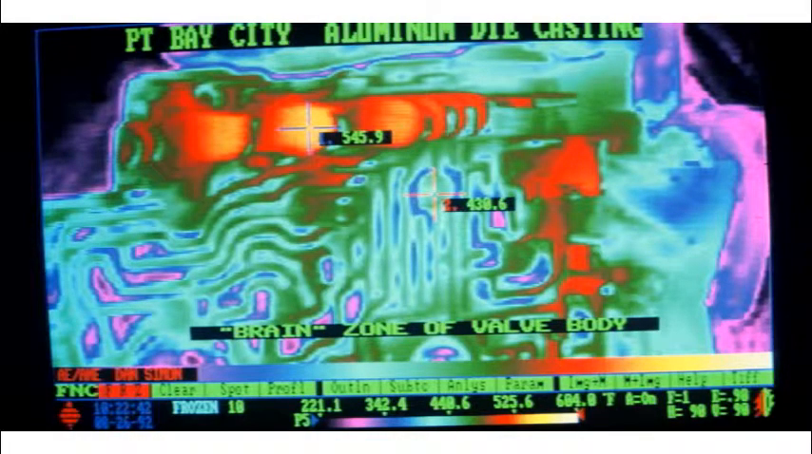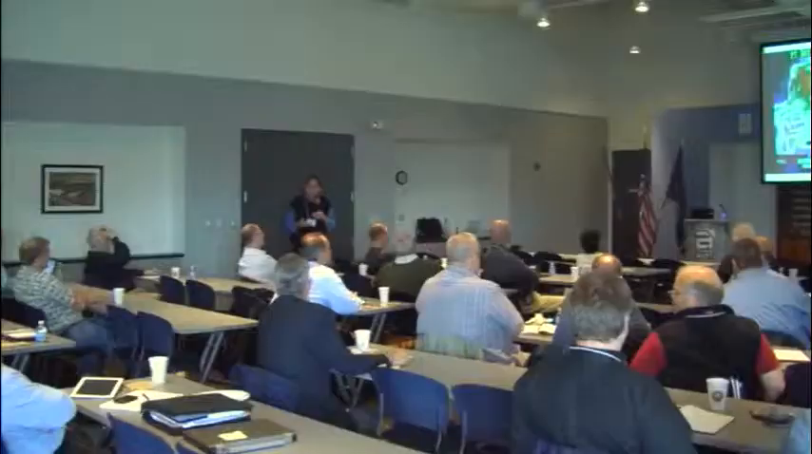Here's an area that's getting hot. This was that deep area. Extra die lube would take these temperatures down and reduce the chance of soldering. That'll shut your process right down. Once that machine stops and the folks have to pry off a part off of something that was soldered, then the whole die itself starts cooling. If you go to bring that back up to speed, you're going to be making scrap again until that die gets back up to temperature.